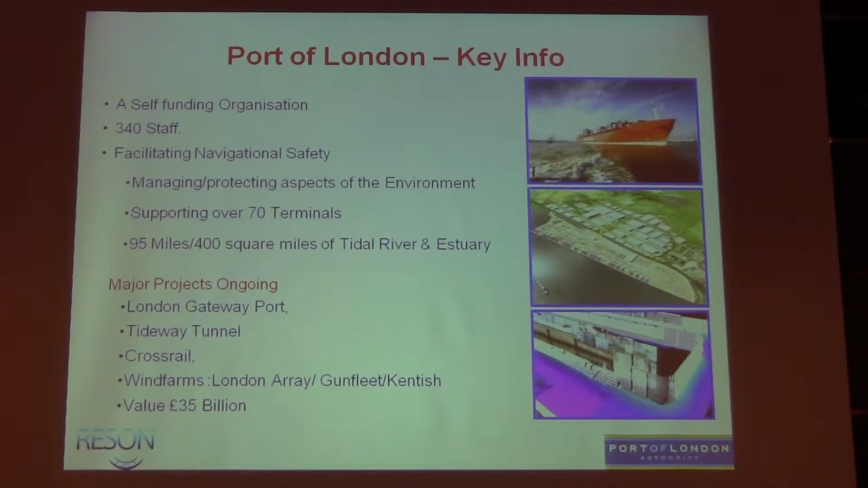So really we have to put this slide in because I'm here representing the Port of London, but we're a self-funding organisation, receive no funds from the government at all, about 340 staff. And the primary role we have is safety of navigation. That's critical. That's why we have the multi-beam systems.